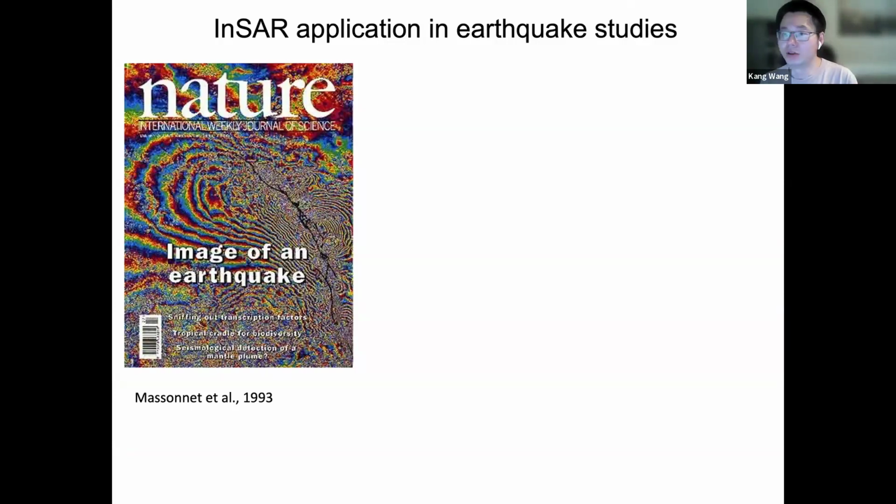in different geological settings. But probably one of the earliest, if not the earliest, applications was the mapping of the surface deformation associated with the 1992 Landers earthquake, as shown on this interferogram. Because of its pioneering significance, this work was featured in Nature, marking a major milestone in the development of satellite geodesy and demonstrating InSAR's potential for precise and large-scale ground deformation mapping.